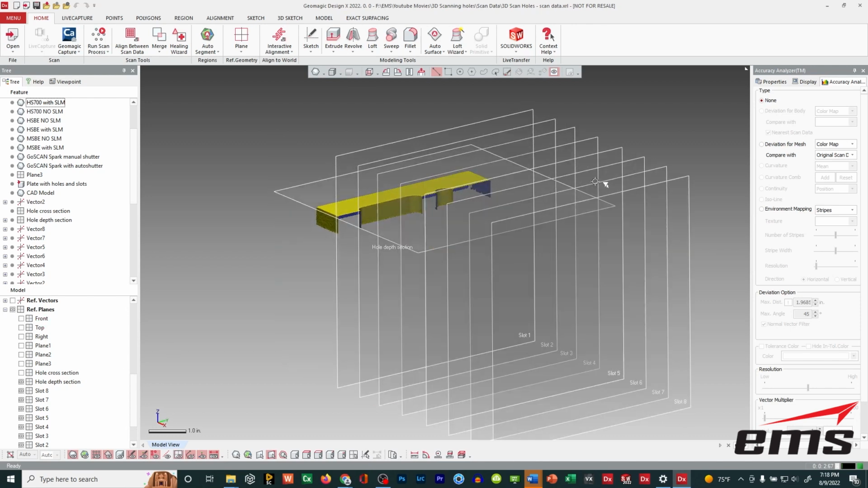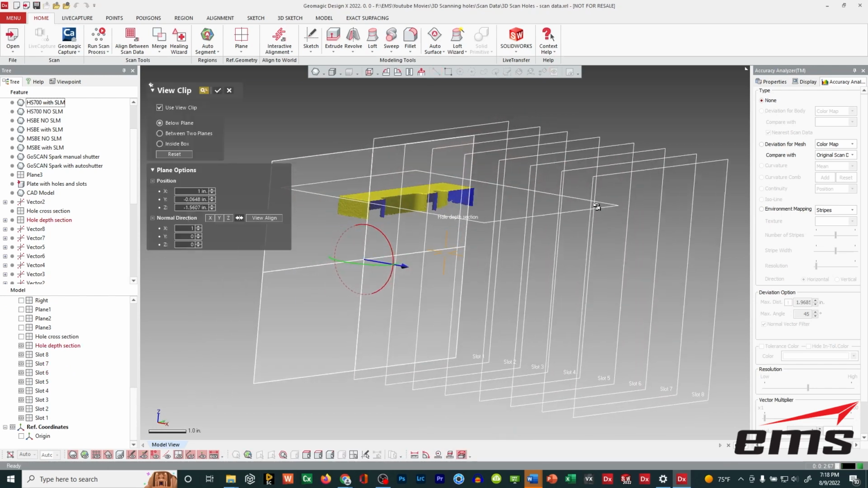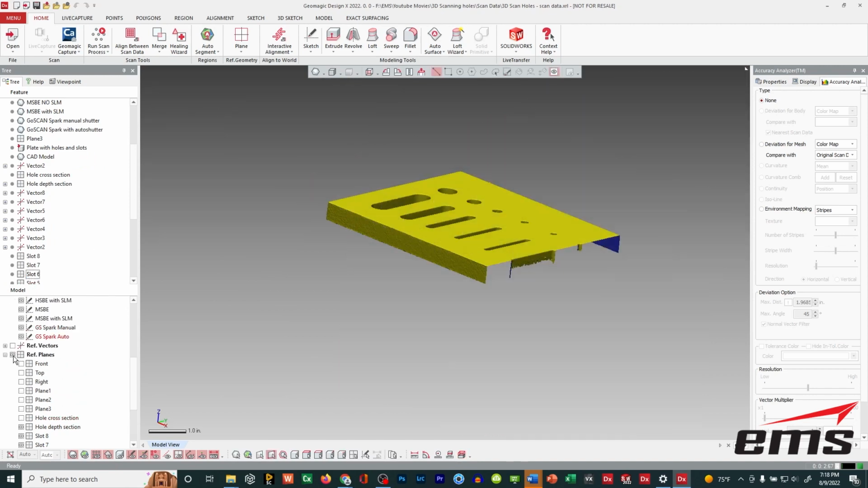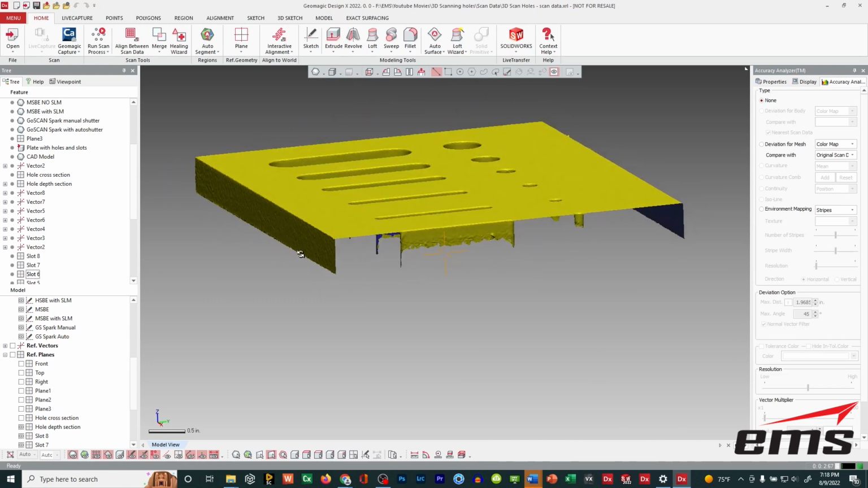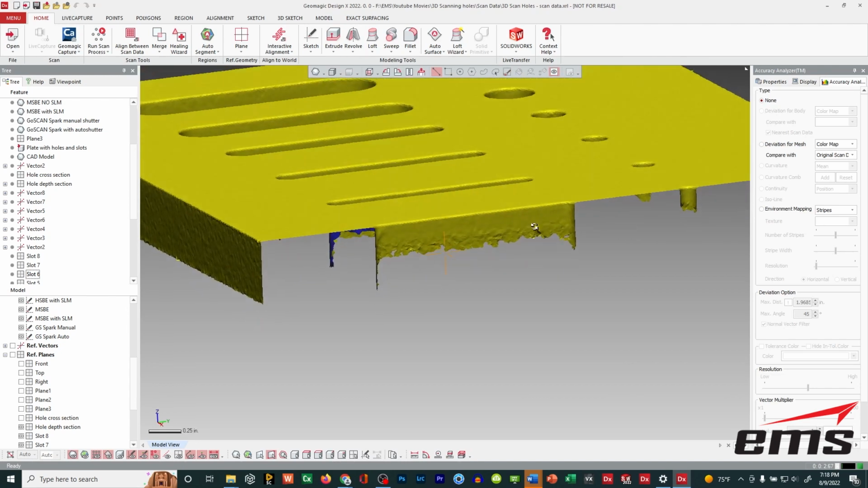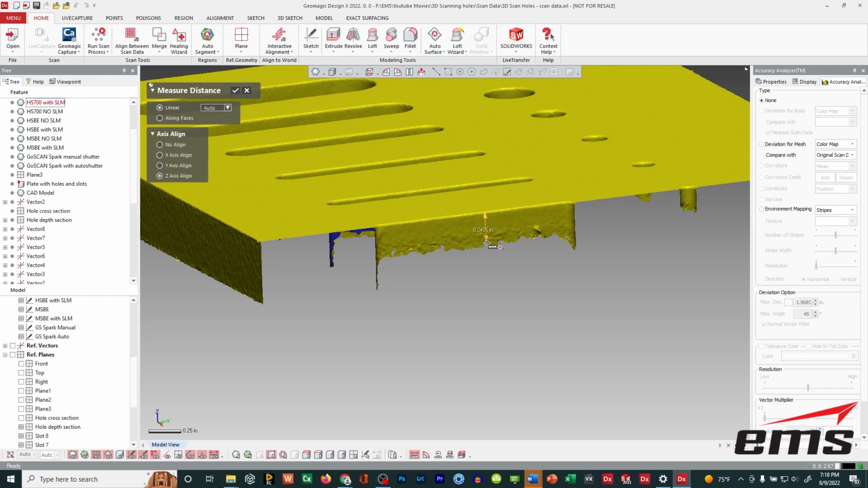But let's do a new clipping plane and jump down to, let's say, number 6, and take a look at this. If you look here, you can see the data, both in the hole and the slot, is a little rough. What we're looking for is the deepest point where you'd still be able to cut a section. So we wouldn't measure all the way down to this point. Let's measure about right there.